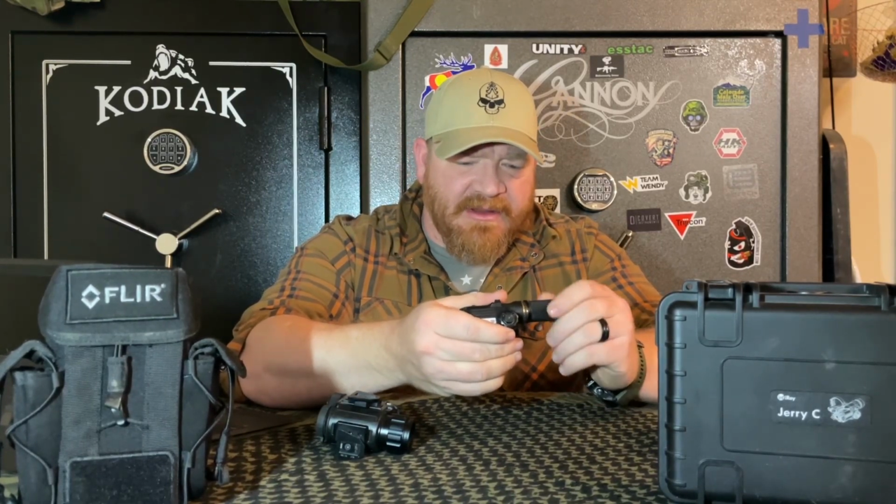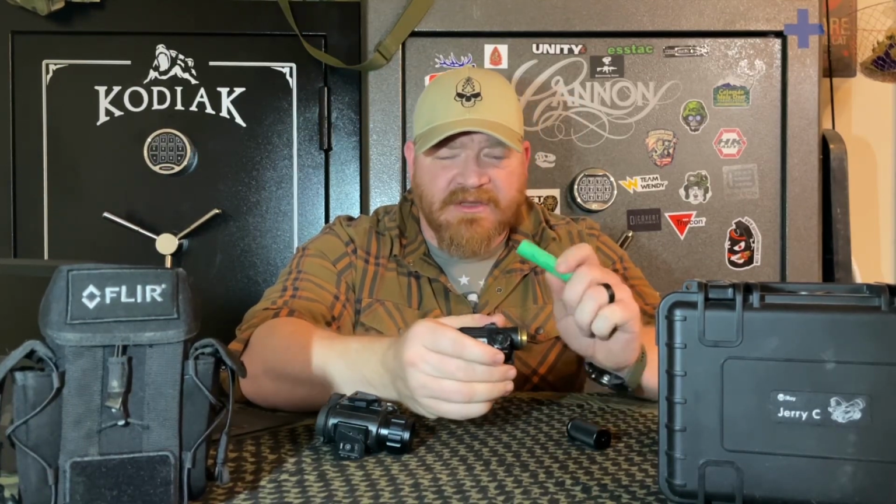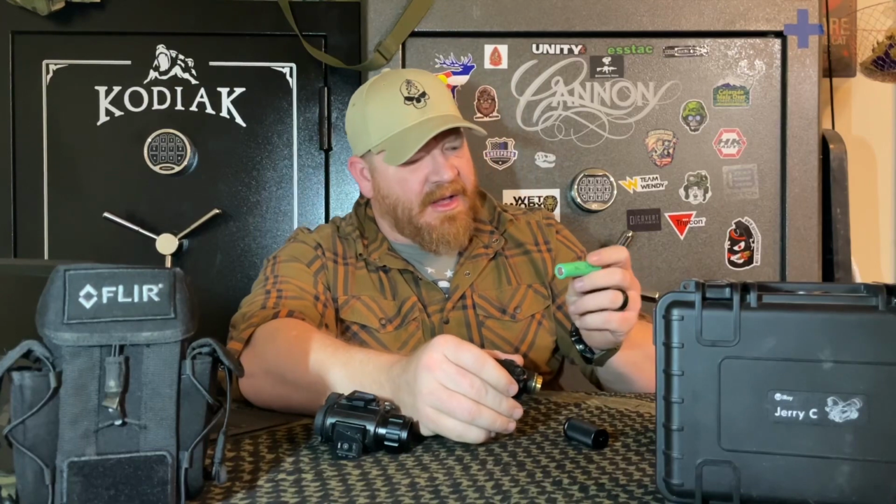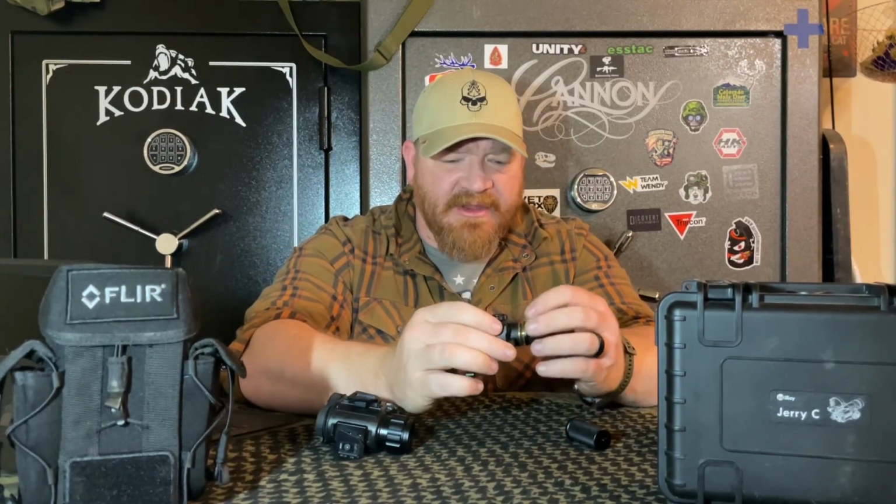This allows me to utilize an 18650 battery, which is rechargeable. It's nice. I could not find any stores locally that carried these. I did have to order this online, so that was kind of a pain in the ass, especially after spending so much money on the unit.